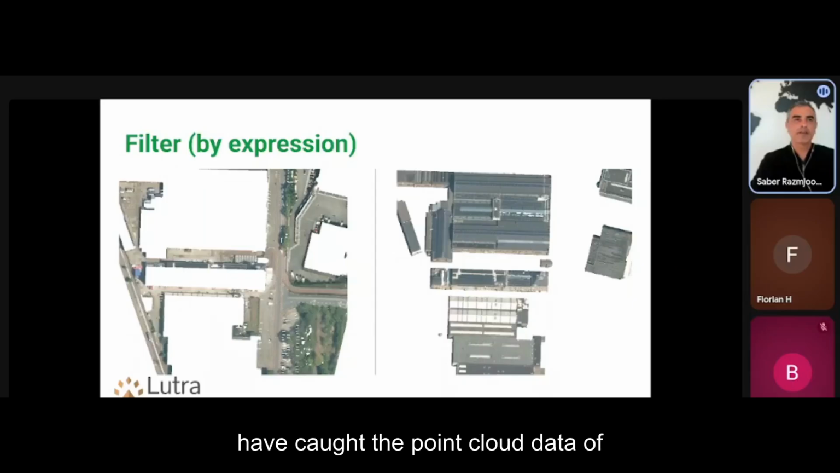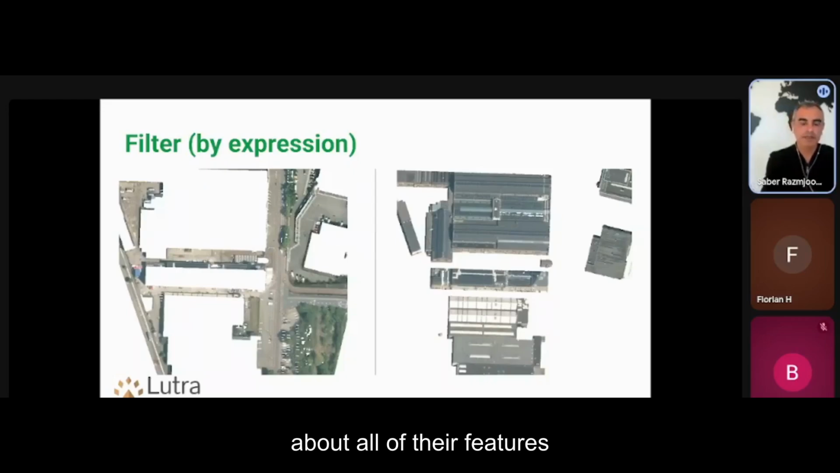So let's say you have point cloud data which is classified and you want to rasterize it. Instead of doing rasterization on all points, you can select under the advanced part to filter the data and work only on the ground data. So the result will be the DTM. You don't need to worry about all other features.